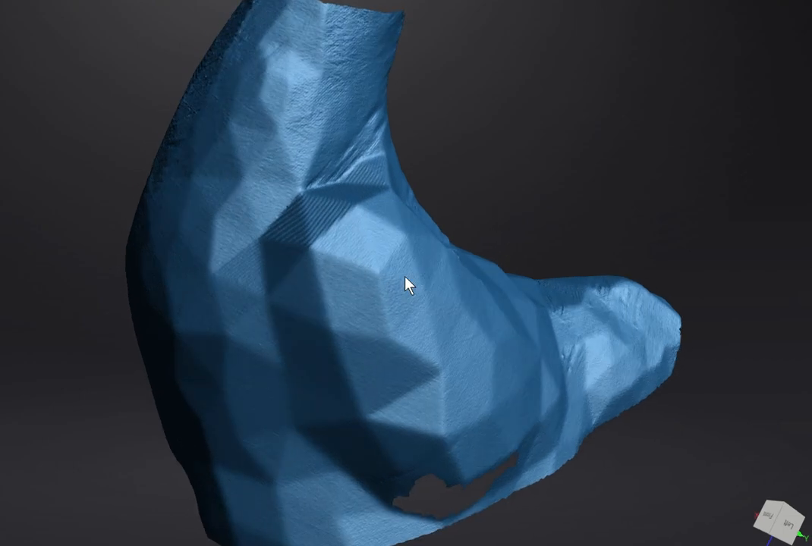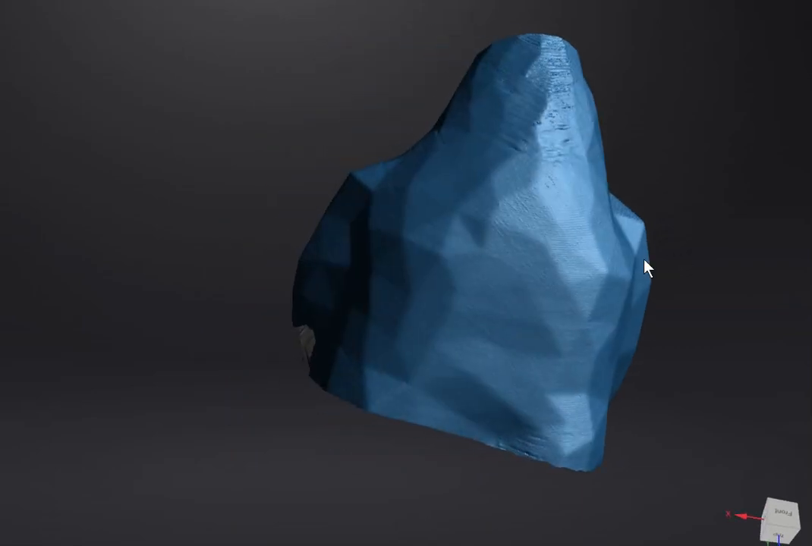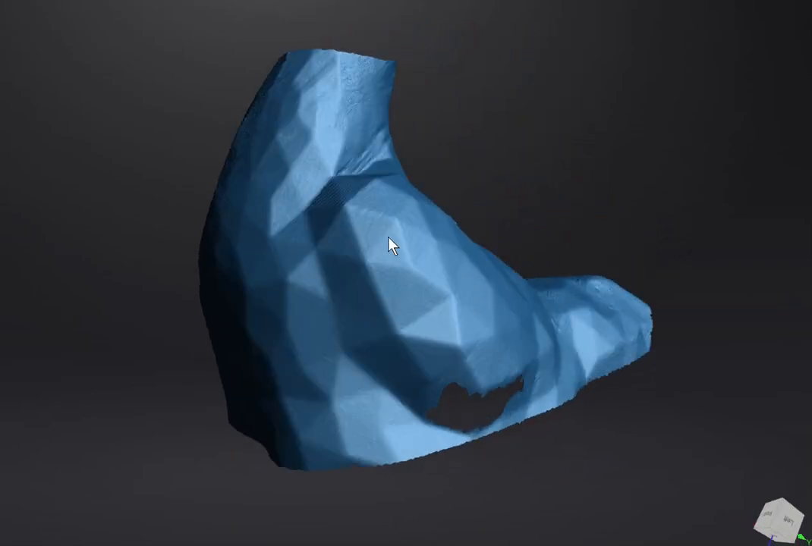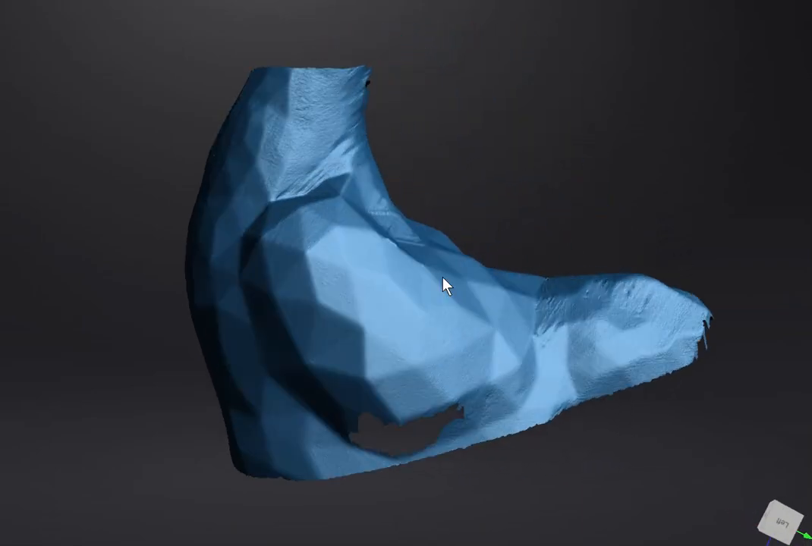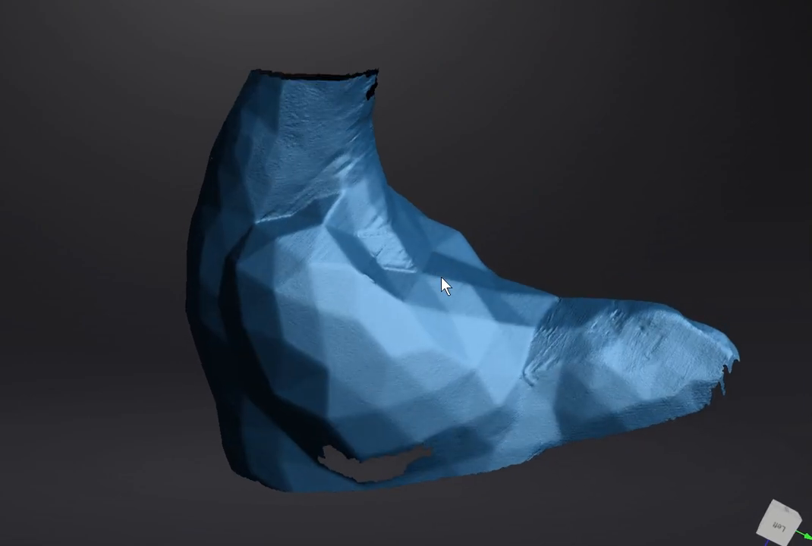So this is a low polygon animal. You can kind of see the different triangles that were created from this, and this is a 3D printed part that we 3D scanned. We actually 3D printed this here at Wellstronics 3D, and we had some issues with it, so that's why I'm using this one as an example.